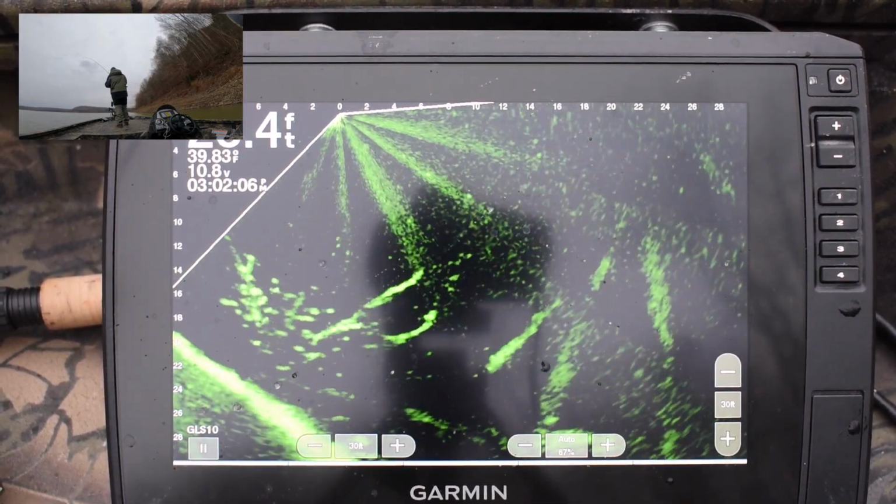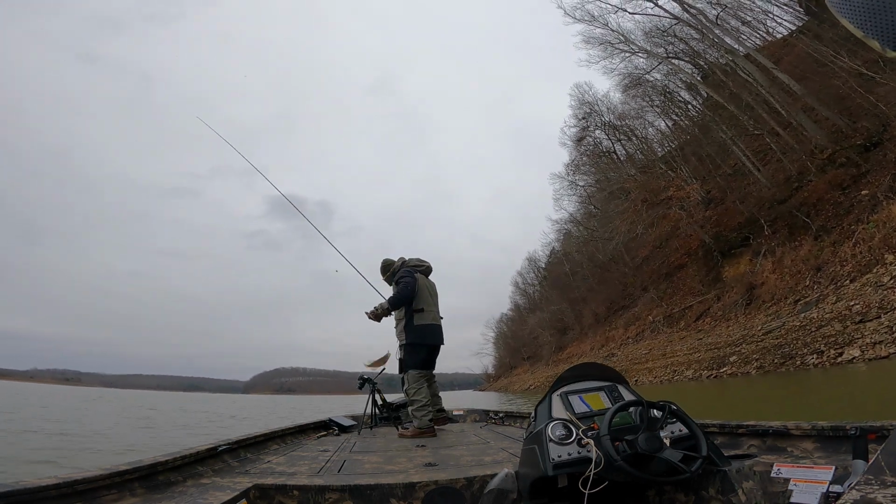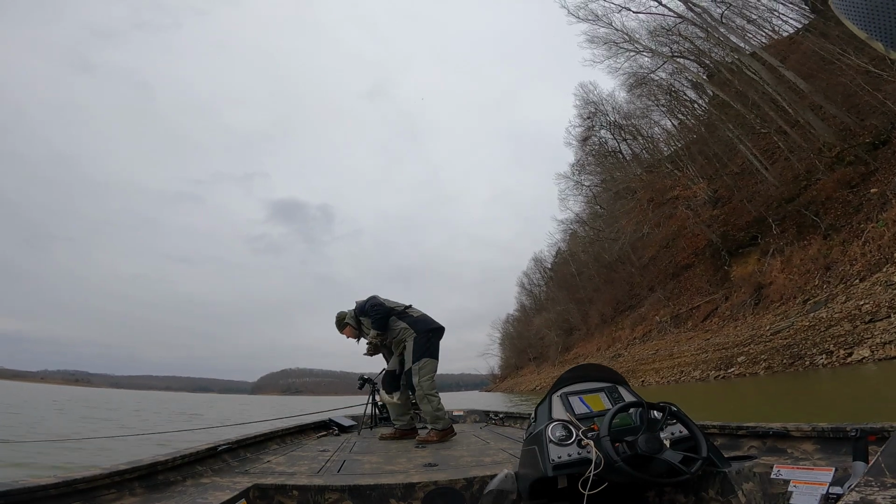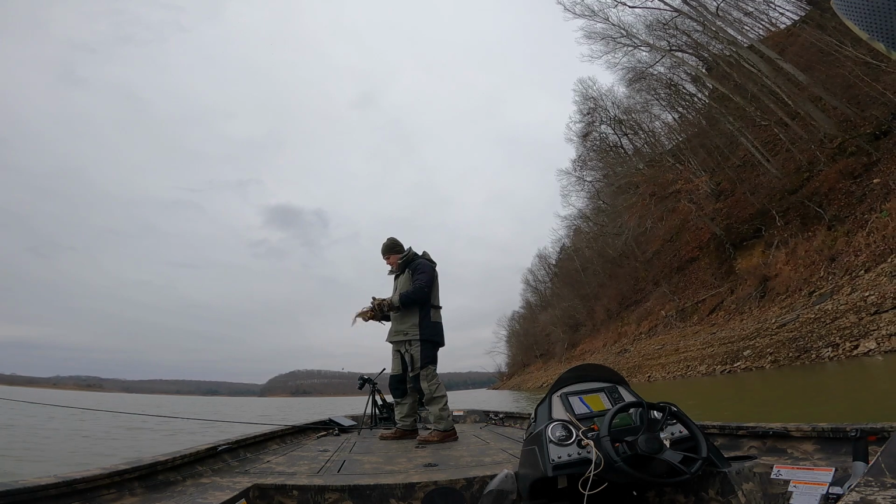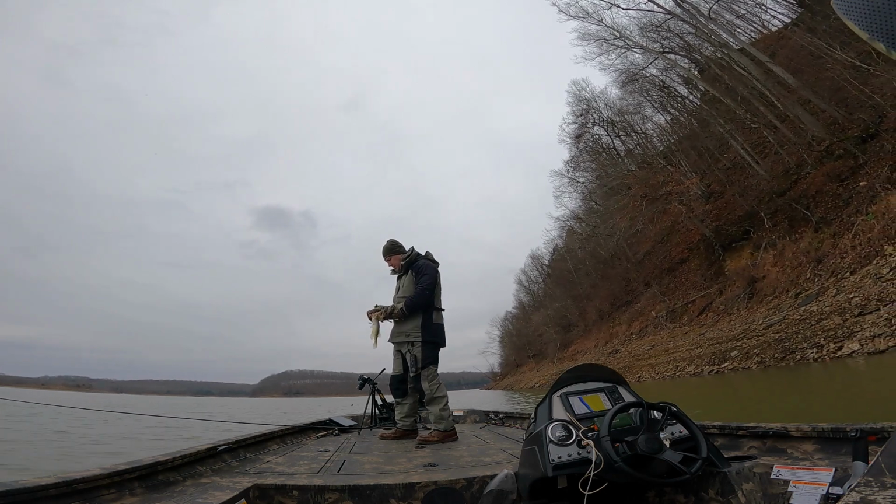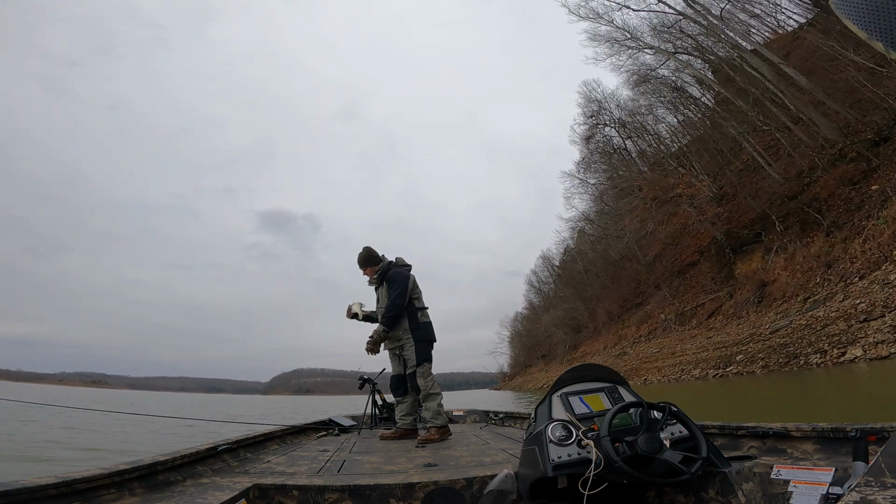And this was probably fish number 17. After that, I didn't really know how many I had. I knew I didn't have the limit, but I know I was kind of close. I ended up going and checking a couple different spots.